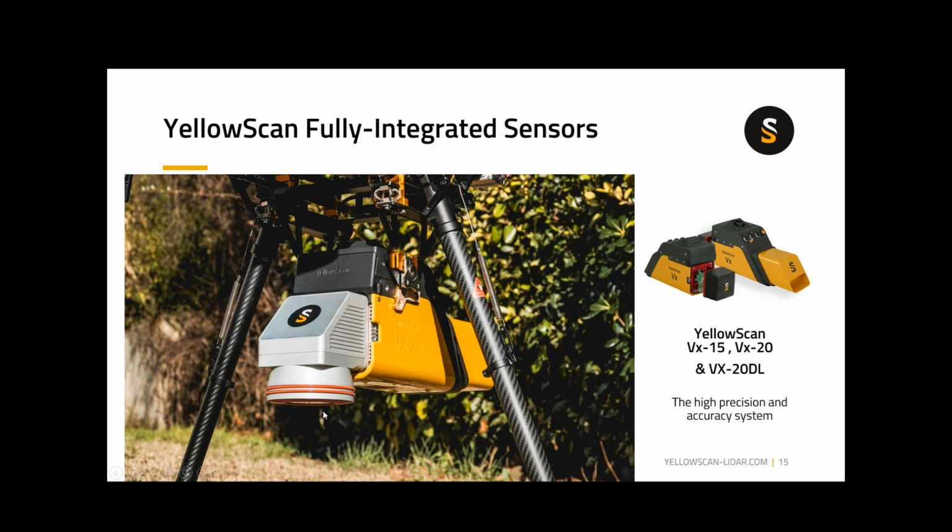A special circular filtering takes the entirety of the 100,000 pulses per second that would normally be spinning 360 degrees around the device, and concentrates them in a circular pattern directly downward into a 46-degree field of view. Very, very much targeted towards the corridor type mapping exercises.